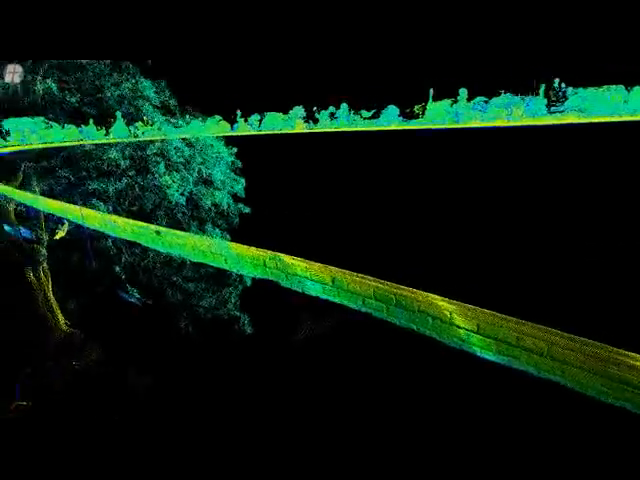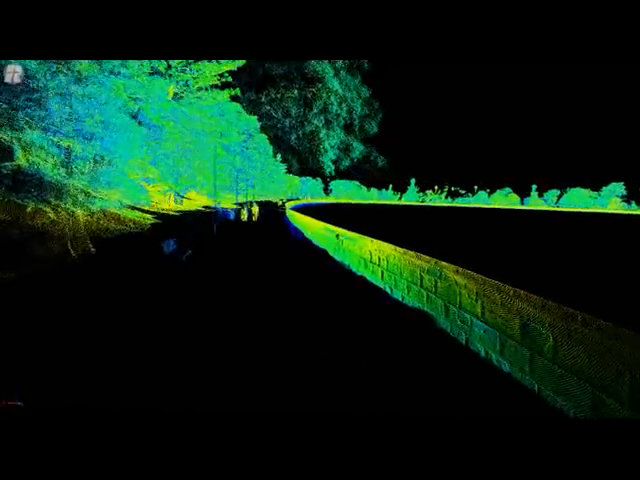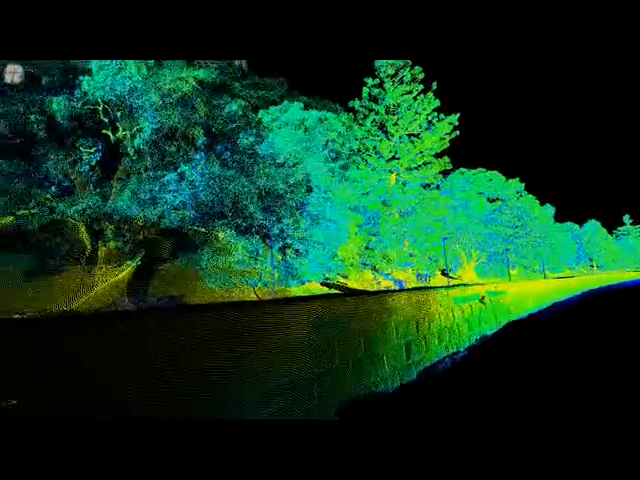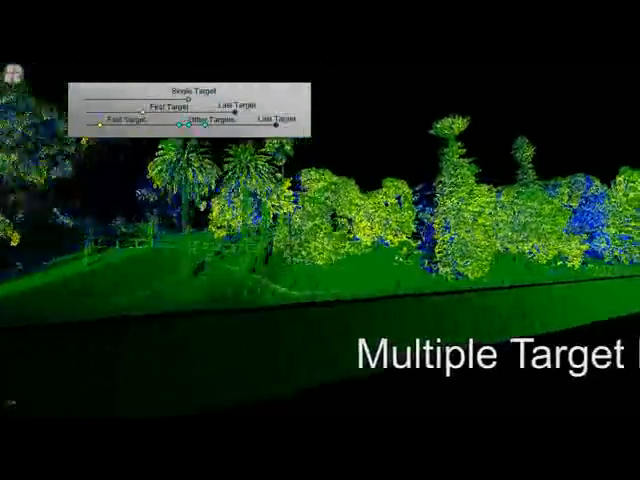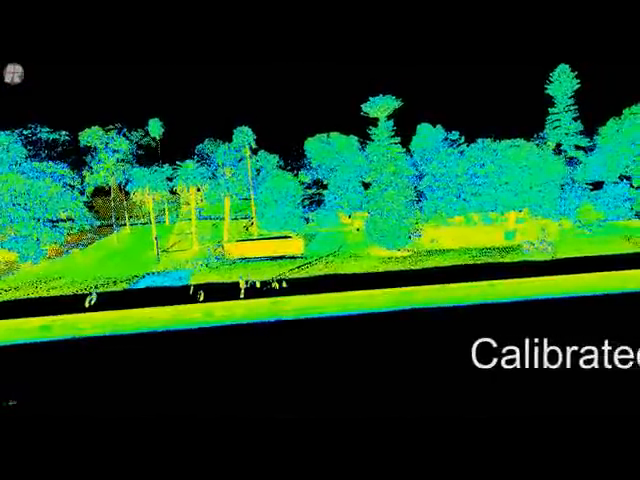And what we want to demonstrate with this particular pass of data is the ability of the VMX-250 to enable something called a multi-target capability, which means a single laser pulse can return up to 5 individual measurement points. This is very useful for penetrating into vegetation, and here we see the color-coded multi-target capability. This allows us to get up to 5 times as many laser pulses as the 600 kilohertz.